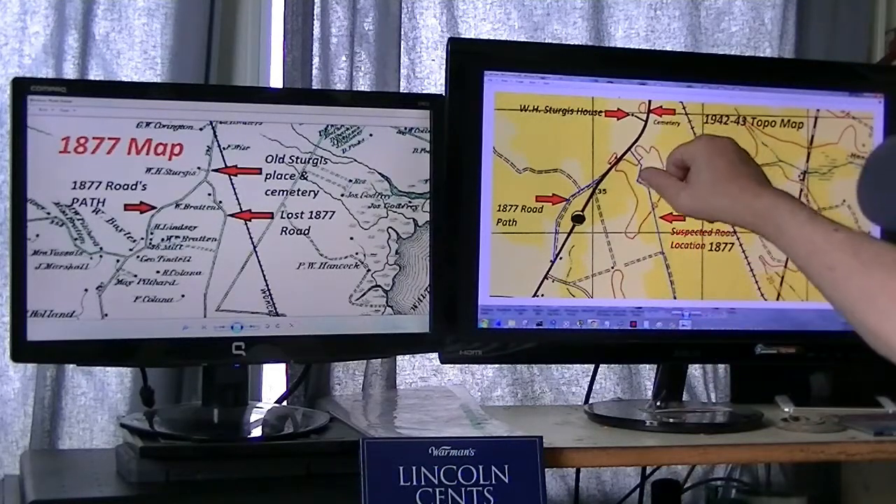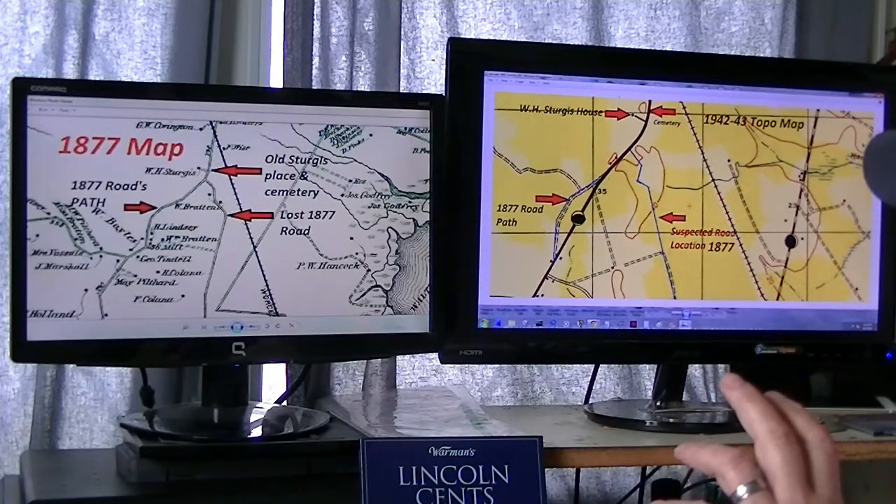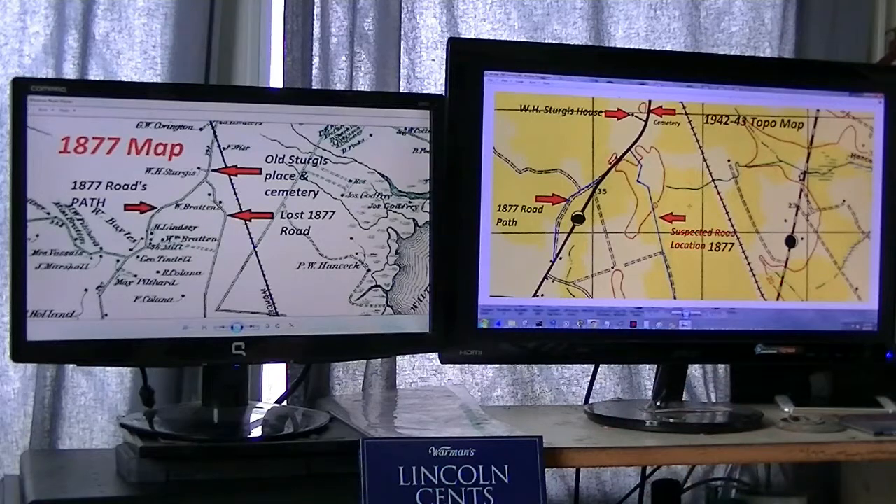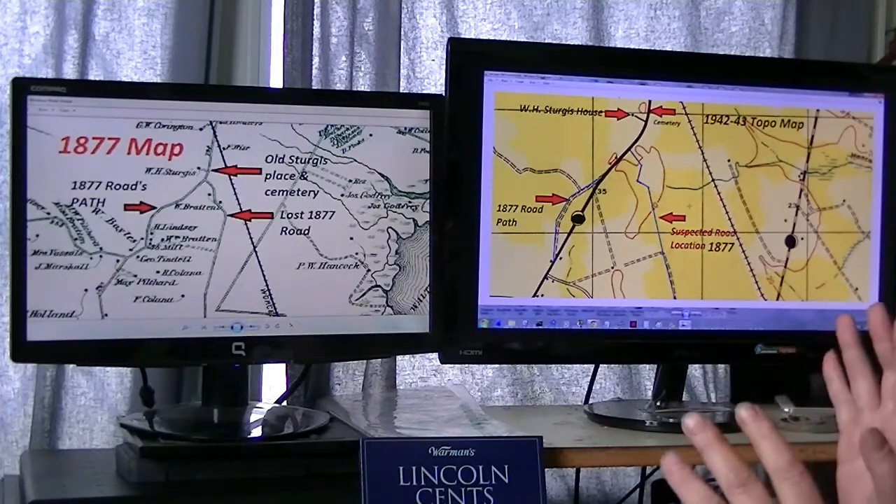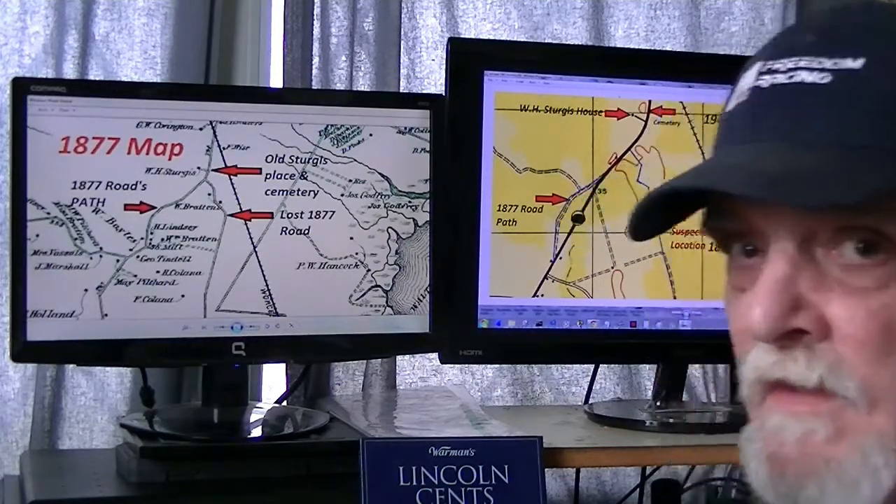Now, how I determined it was here, I used the Lidar imaging to find this road. And I've been on it, and I'll insert some video clips here and there within the video. So right now, let's move over to what Lidar can do for us. Be right back.